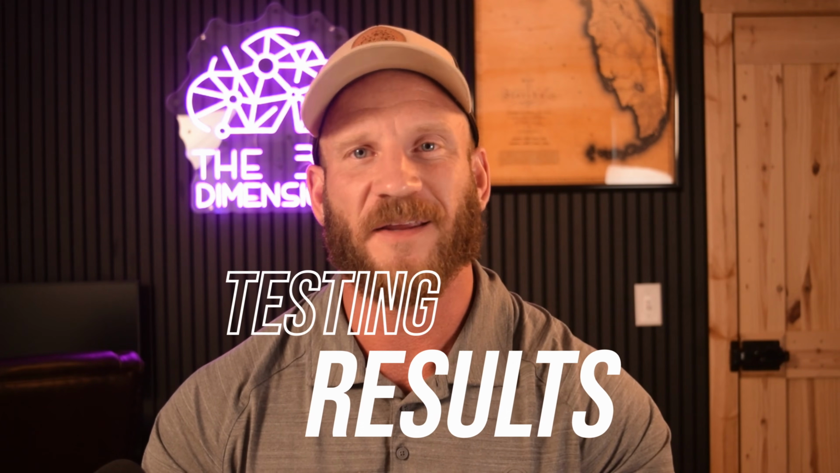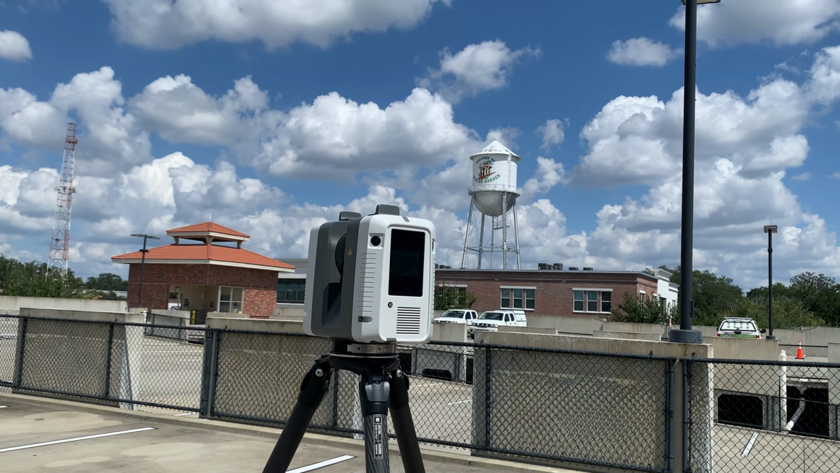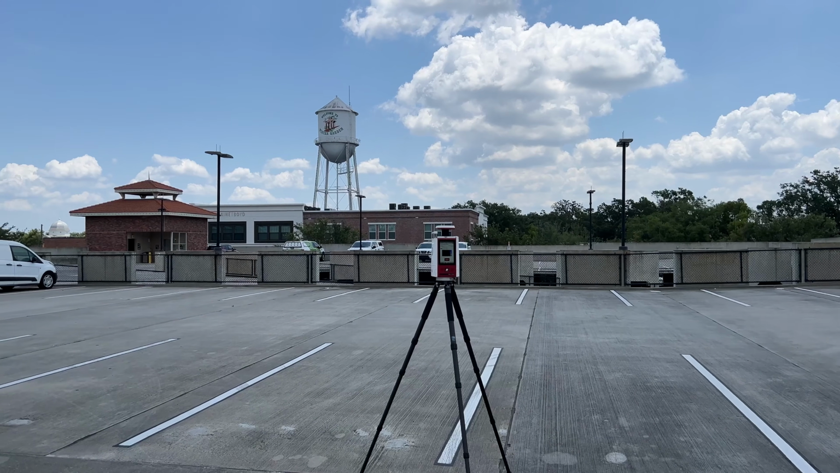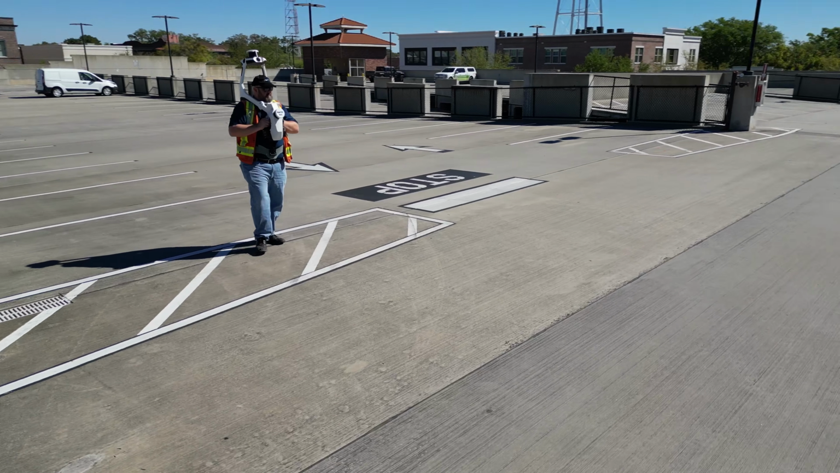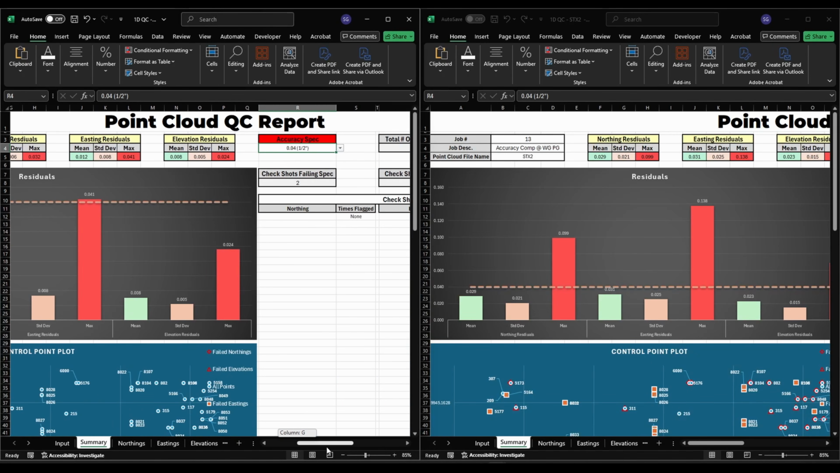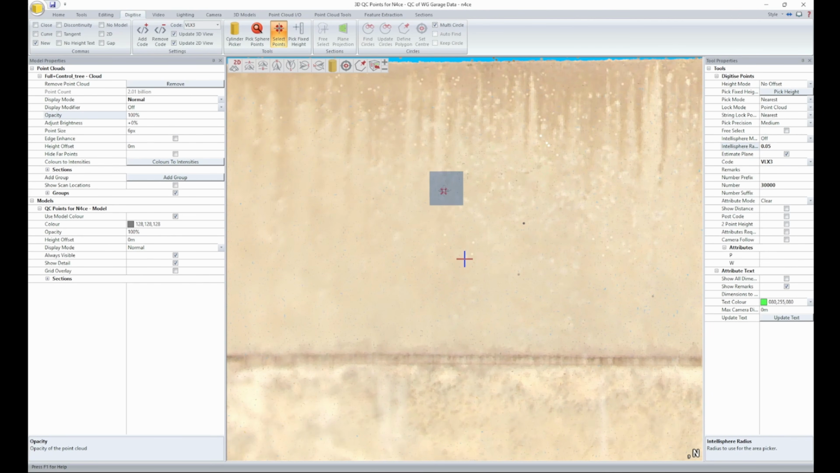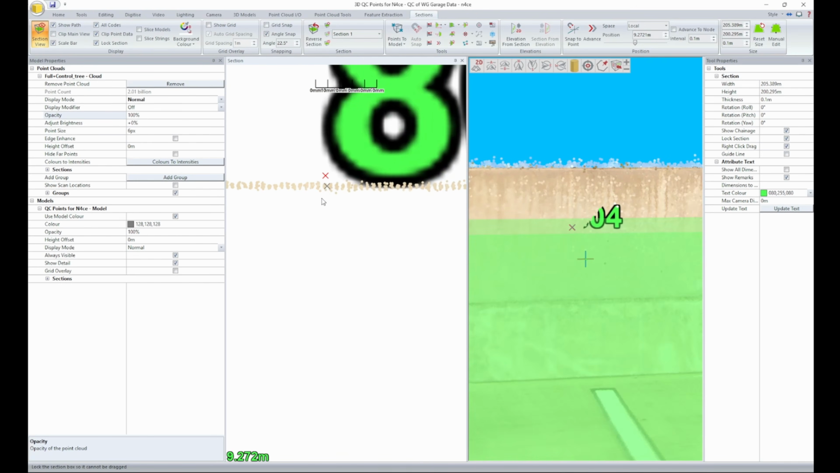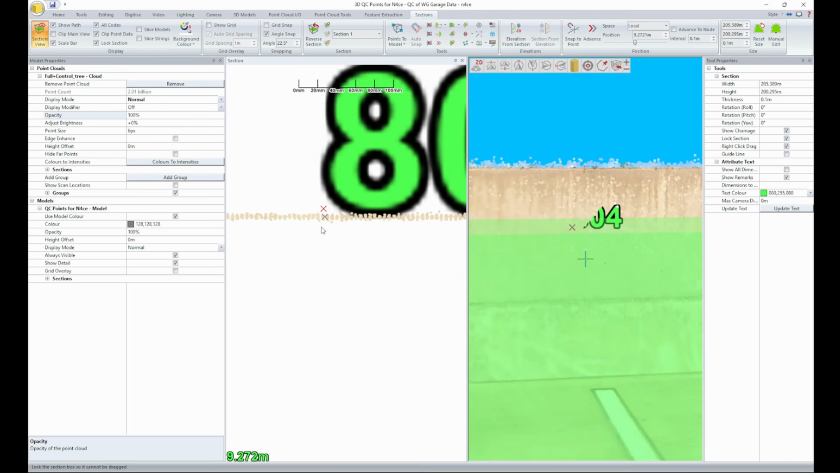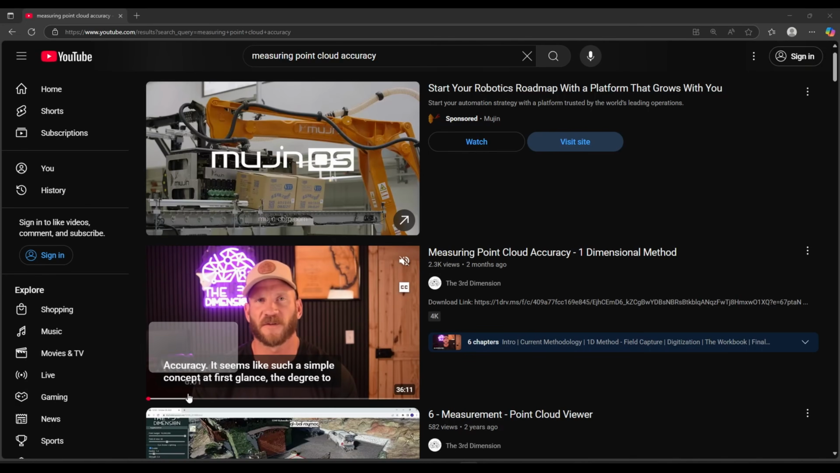We're going to cut right to the chase on this video and jump right into the accuracy testing results for the FlexScan. Just like when I reviewed Leica's RTC360, Riegl's VZ600i, and NavVis's VLX3 on this exact same test site, I'll be using the one-dimensional method for point cloud accuracy determination using the 120 independent check shots on site that create well over 2,000 check baselines. If you're not familiar with this methodology, my video titled Measuring Point Cloud Accuracy, One-Dimensional Method should clear up any questions.